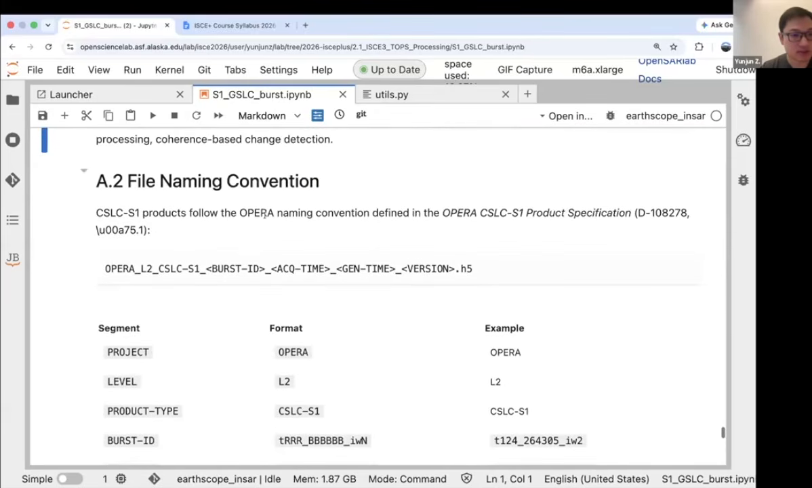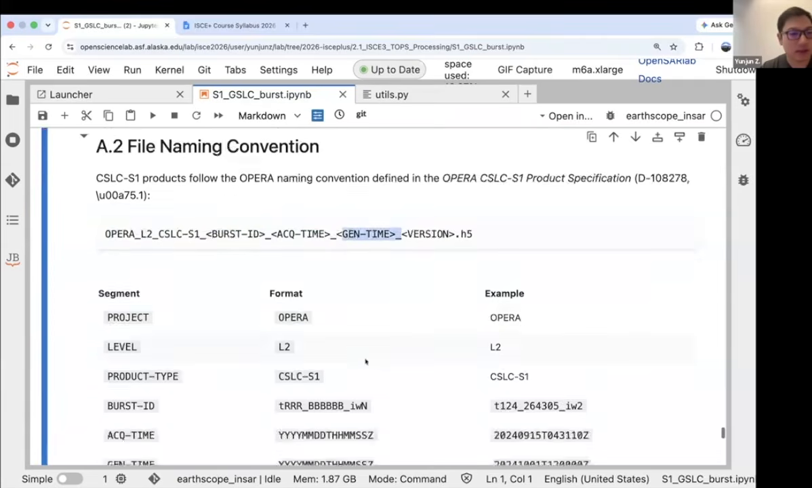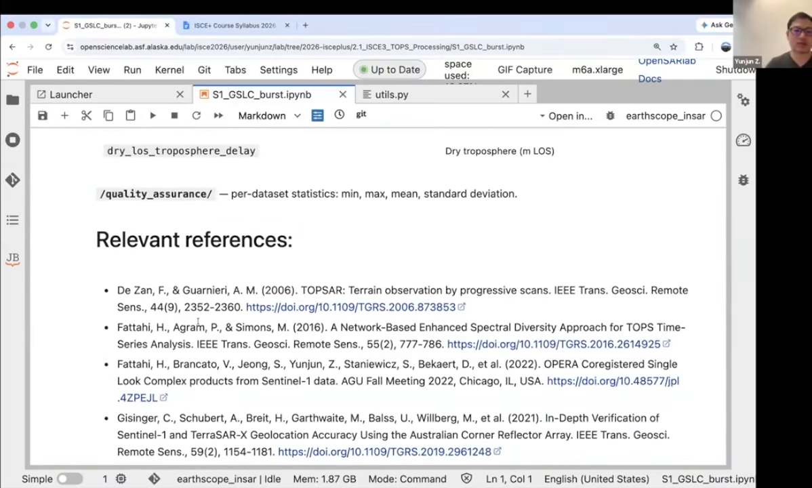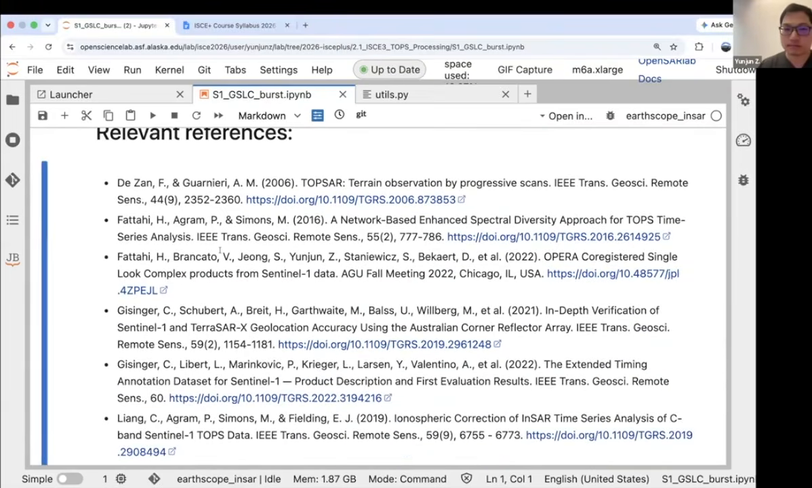The last two parts are just the naming conventions for those OPERA SLC products. They are named like this. You can find the burst ID, the dates, and the generation dates there. And the products look like this. These are the relevant papers if you're interested in the algorithms behind them. Let's see if there are still some questions, or you can go to the demo quickly on the stacking.